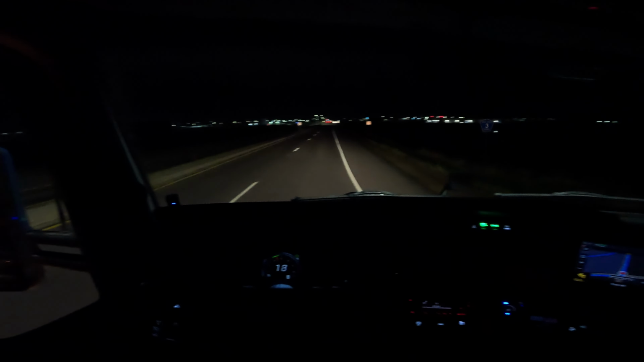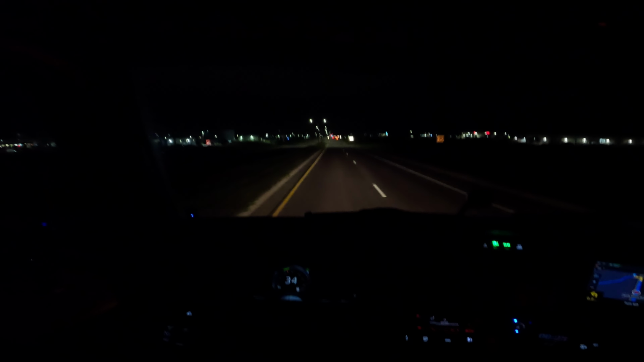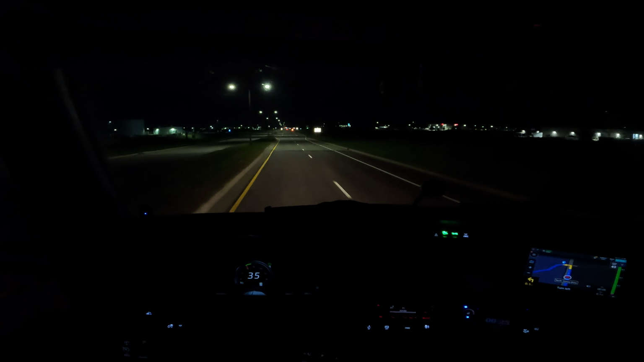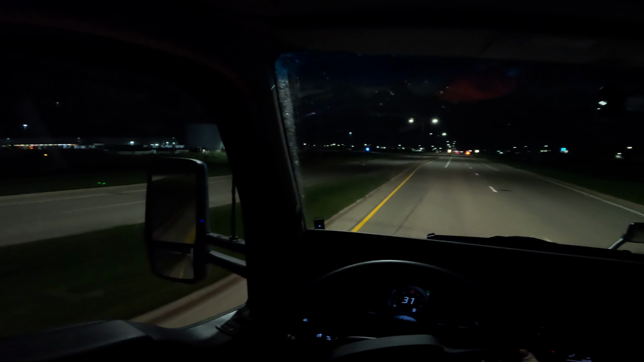But yeah, this trailer's a drop, so it'll be an easy check-in process. And due to security reasons, I cannot show you. You'll just have to become a truck driver and do this for yourself.